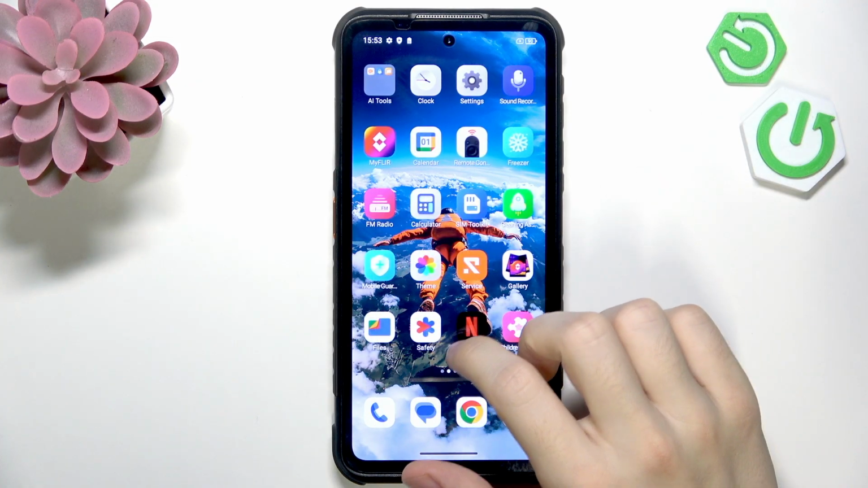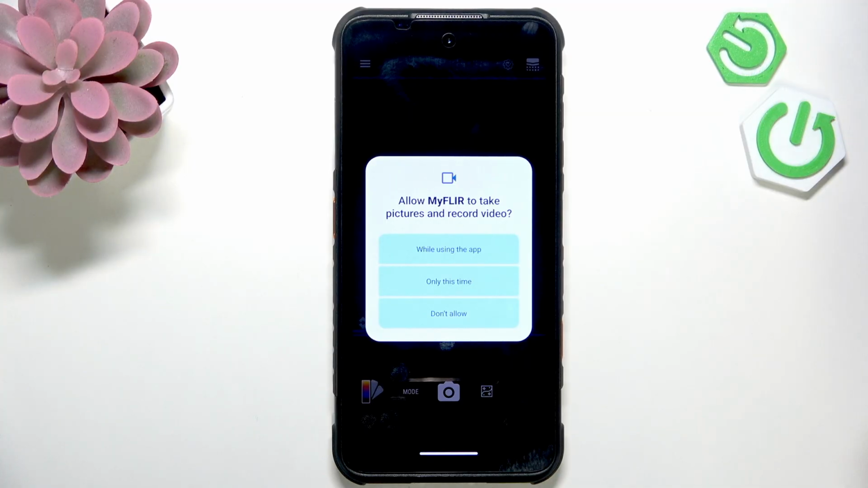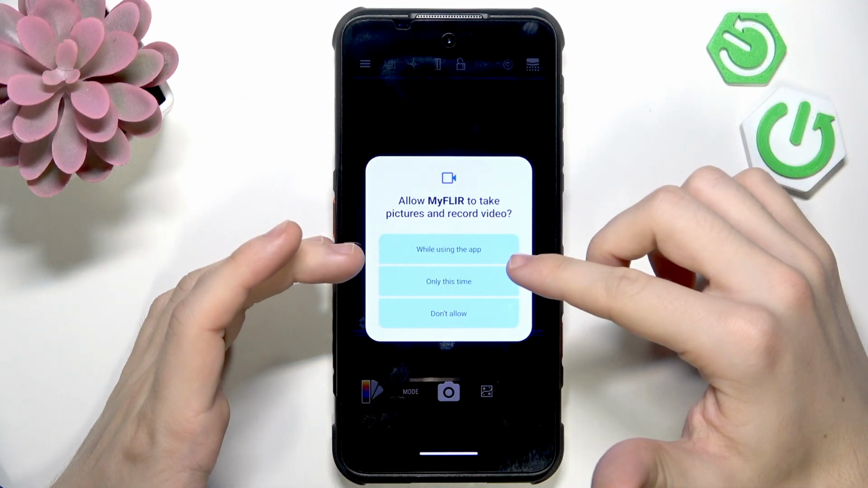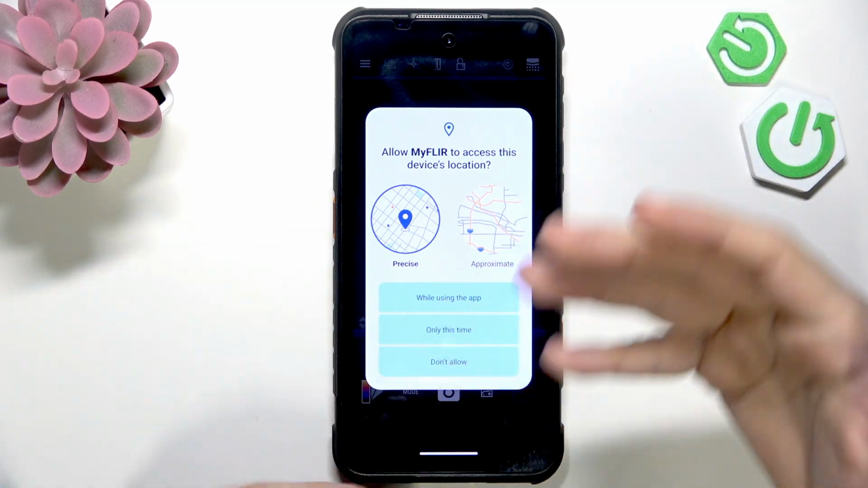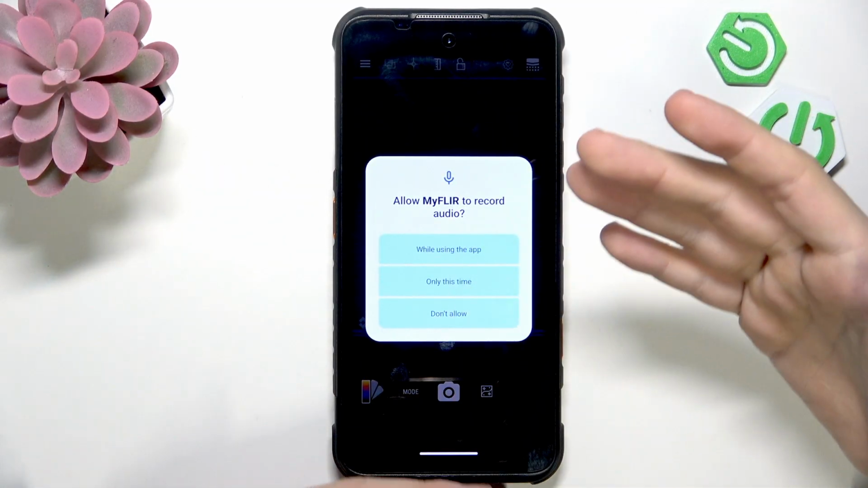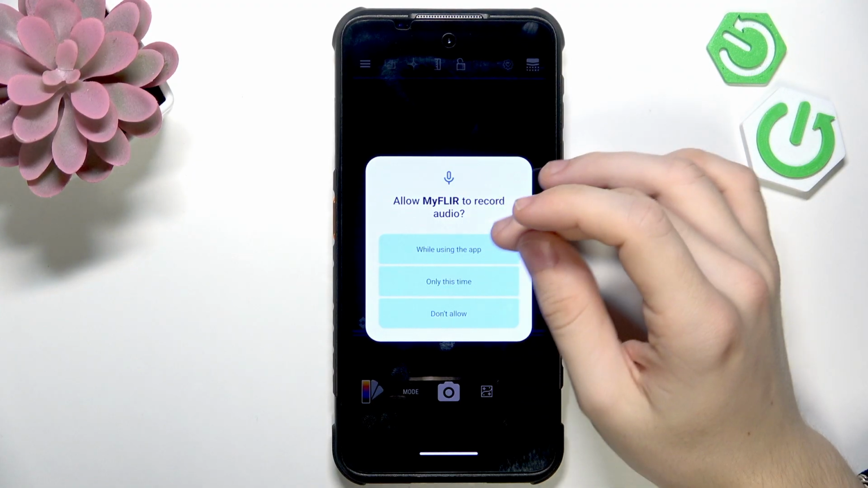In order to do it, find the My FLIR app, which is your thermal camera app, then select it and allow it to take pictures and record video while using the app. You can also allow it to access the device's location, so it'll mark the location on the photo, like in metadata. It won't be shown on the photo, but later in your gallery, it'll be shown that the photo was taken there and there.